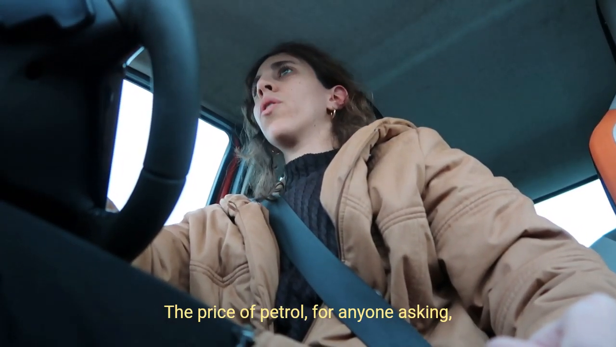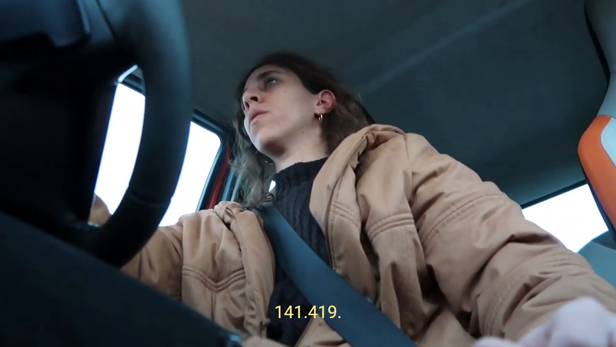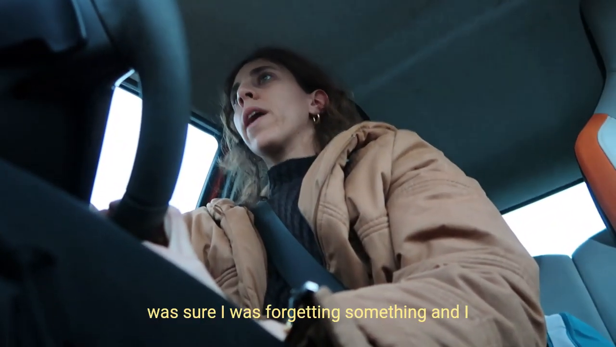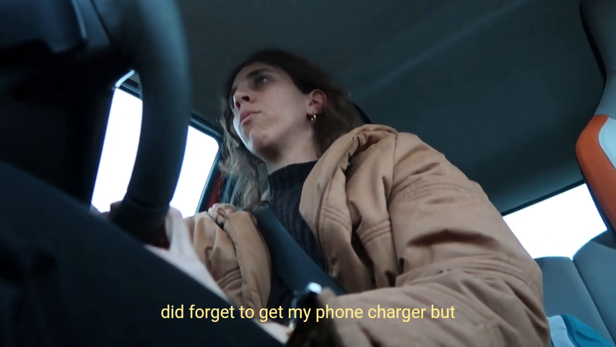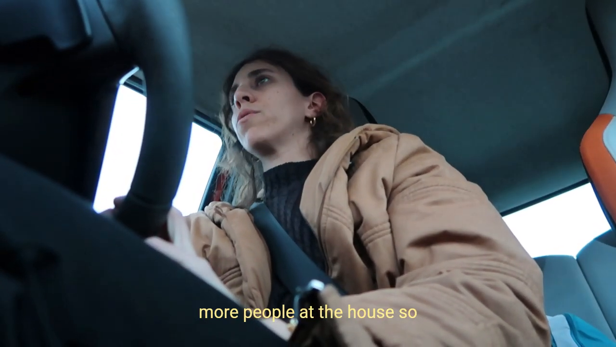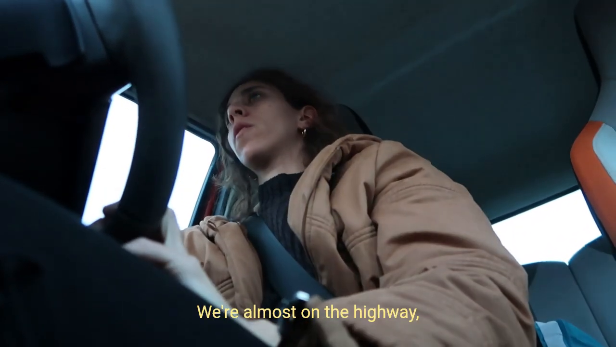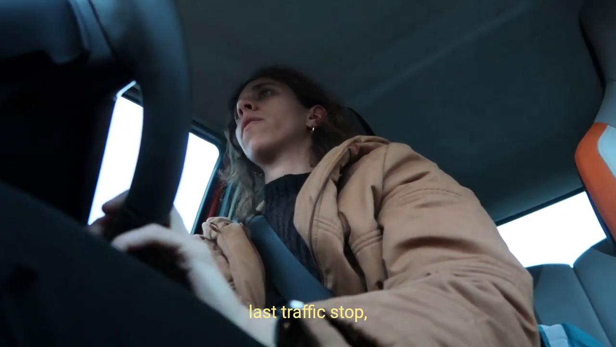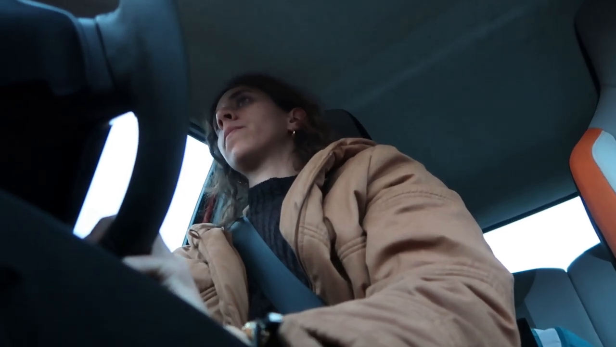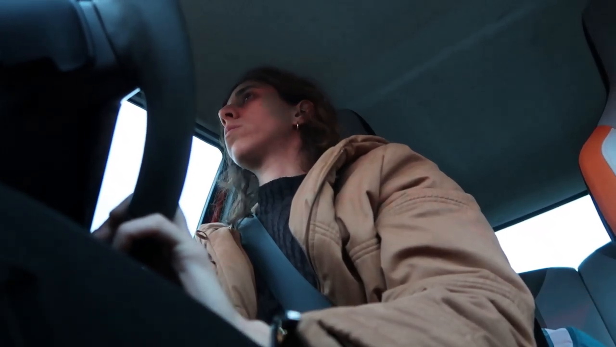Price of petrol, for anyone asking, is 149. I was sure I was forgetting something, and I did forget to get my phone charger, but there'll be more people at the house, so I'll just borrow one. We're almost on the highway. Last red light stop, and we are good to go.